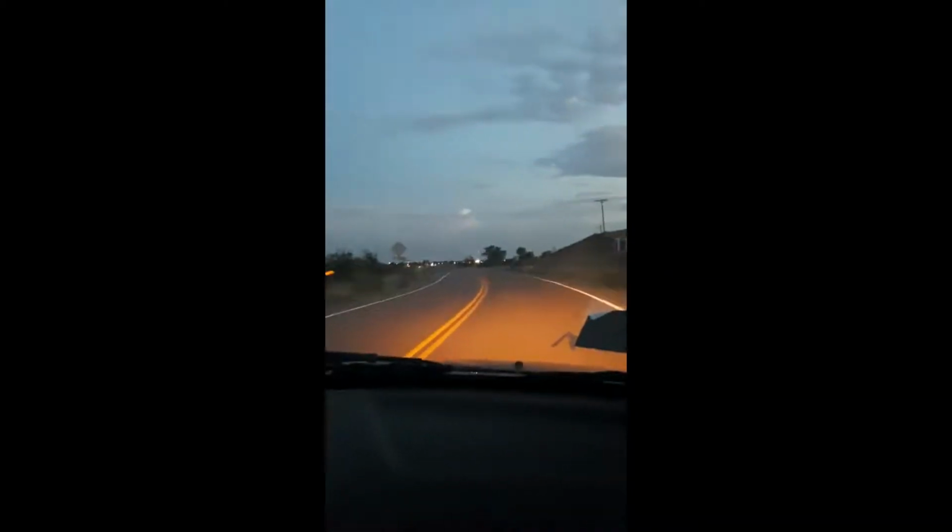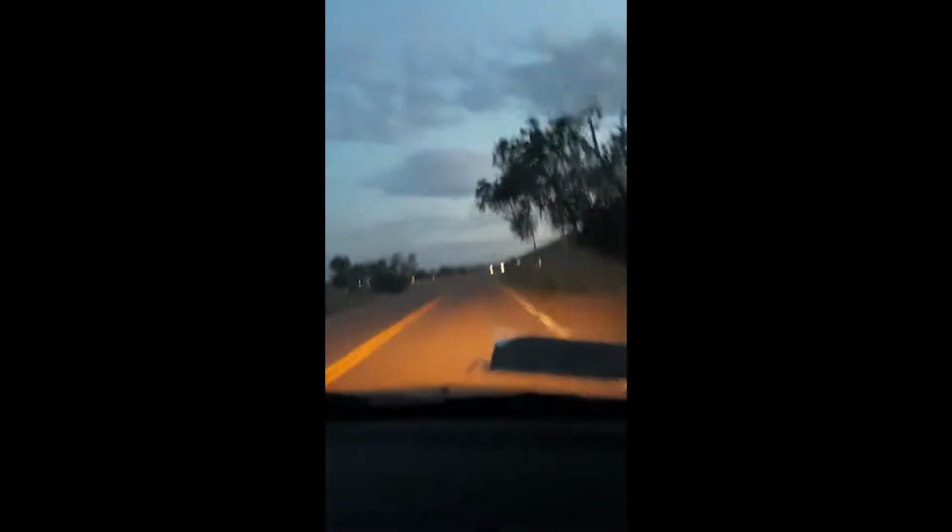There's that house. There's the road. It definitely looks brighter on camera. Yeah, because of my lighting, but it is dark out here right now. It's pretty dark, yeah.